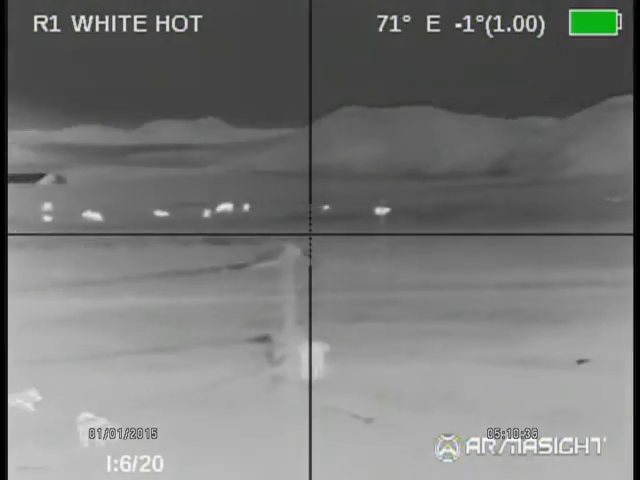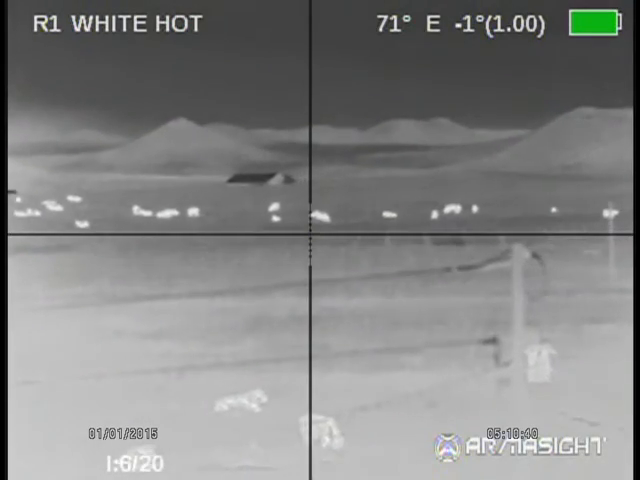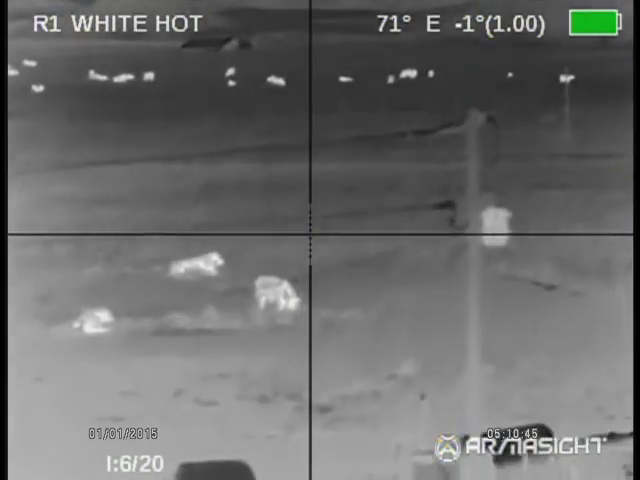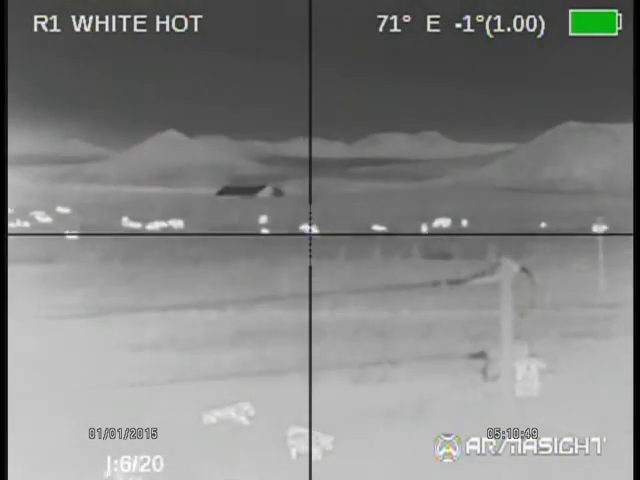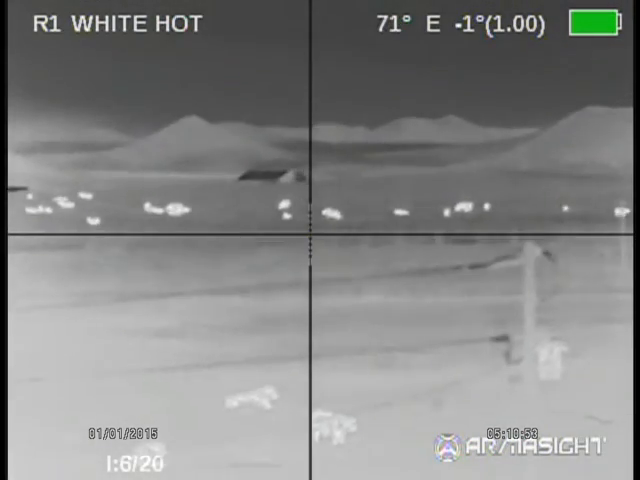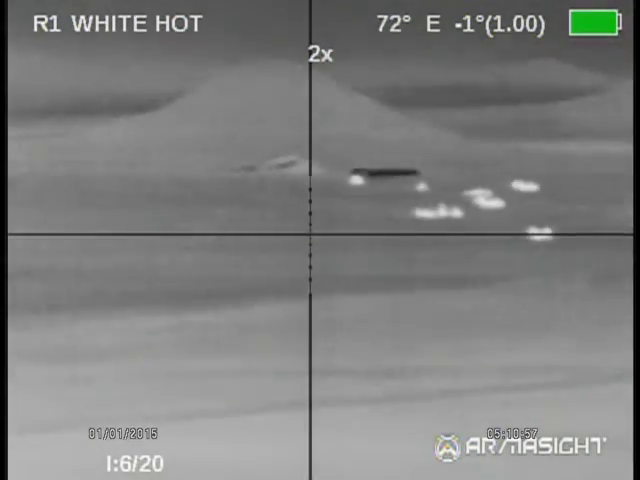This is what you see on 1x. Anytime I really need any magnification, I use the day optic to put an optical zoom on the unit. But the unit does have 2x, 4x, and 8x digital zoom, so there's 2x.